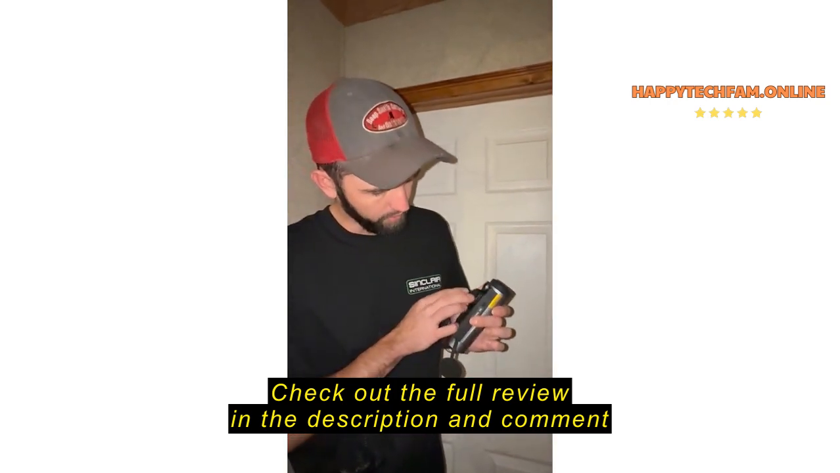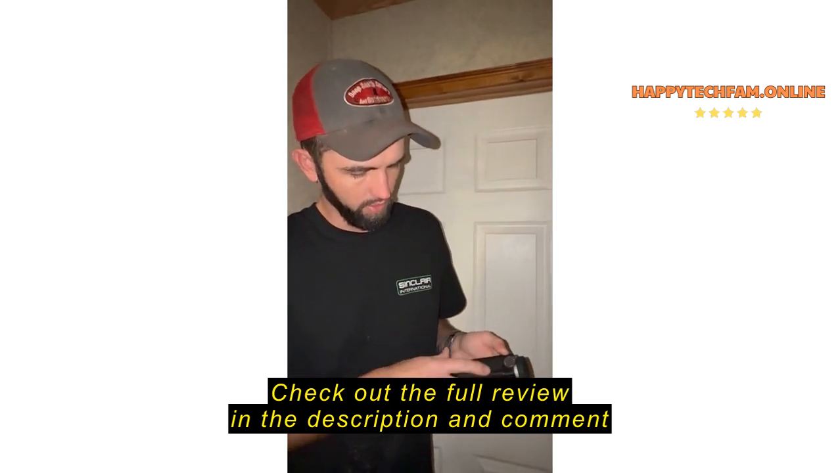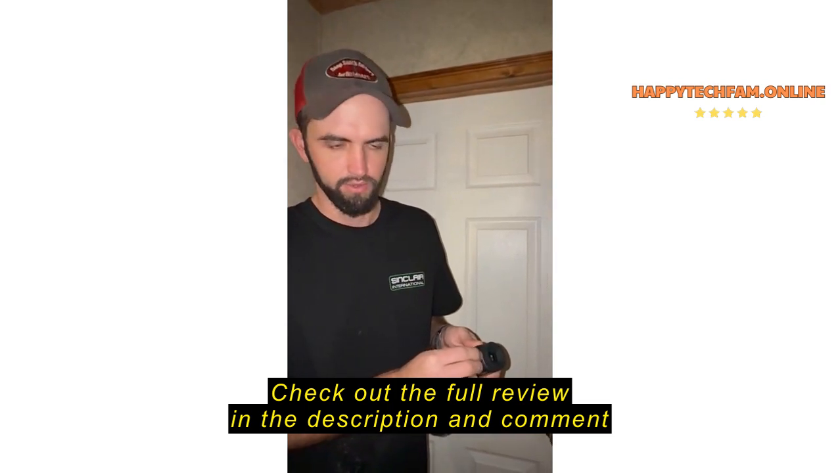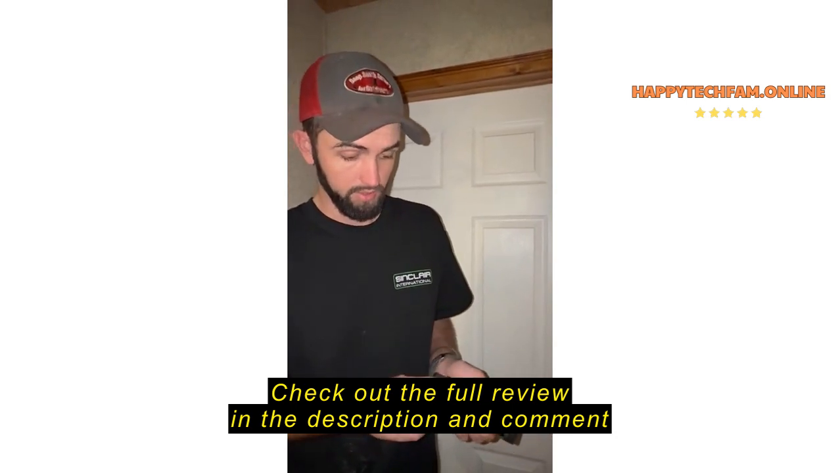Under here is where you charge it. It's rechargeable, and it takes the SD card. It's where it holds all your photos and stuff like that. And then your little focus knob right here, how you get your picture into focus. But for the money, I think it's well worth it.